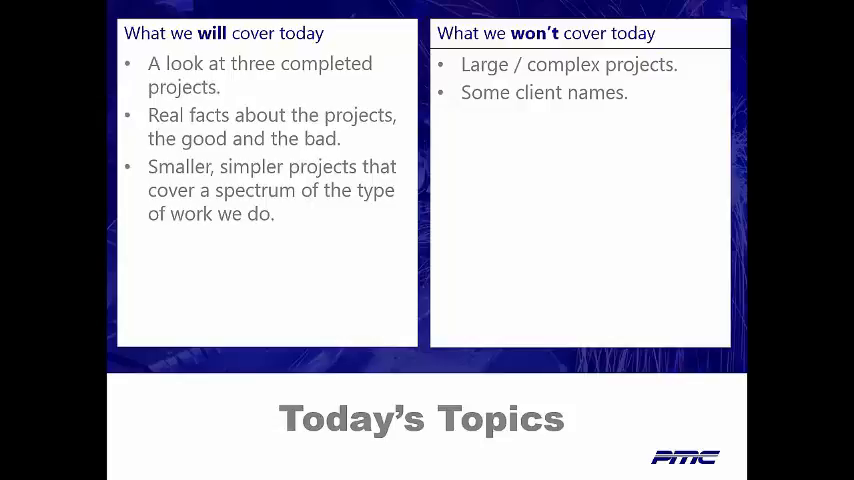And then one last thing we're not going to really talk about are some of the client names of these pictures we're going to be looking at in projects. We do have permission to talk about the projects. We don't always get permission to specifically say who the client was.